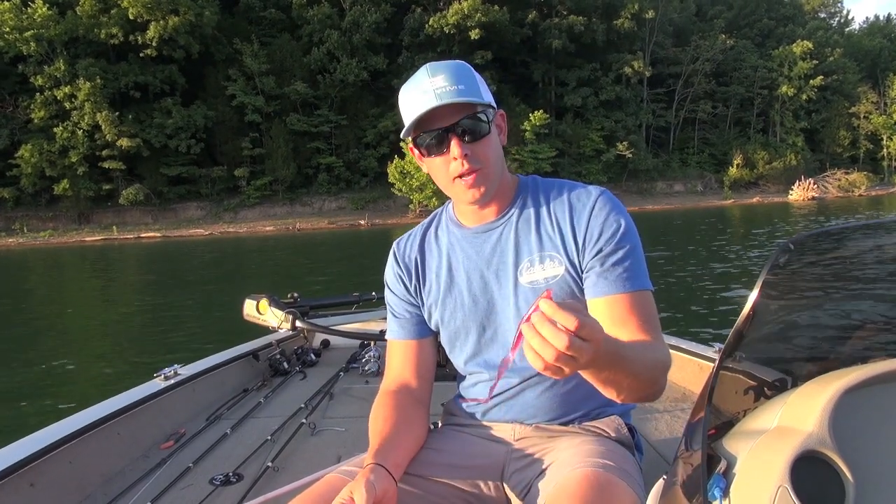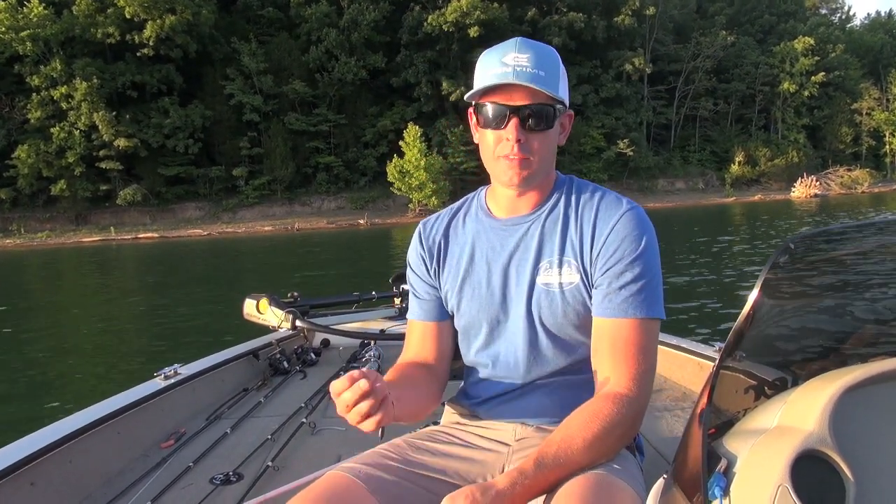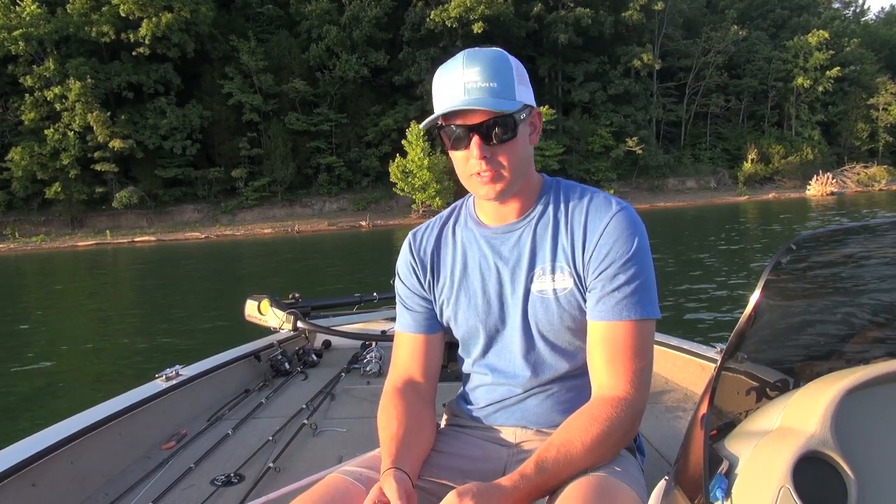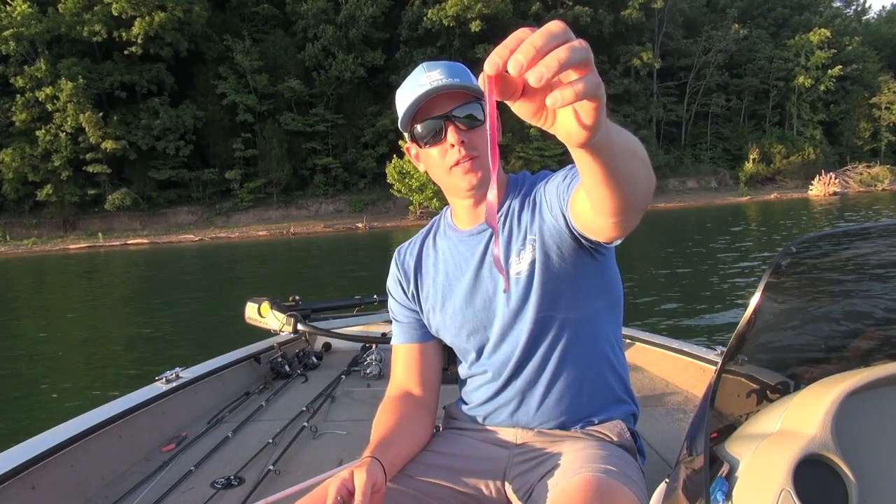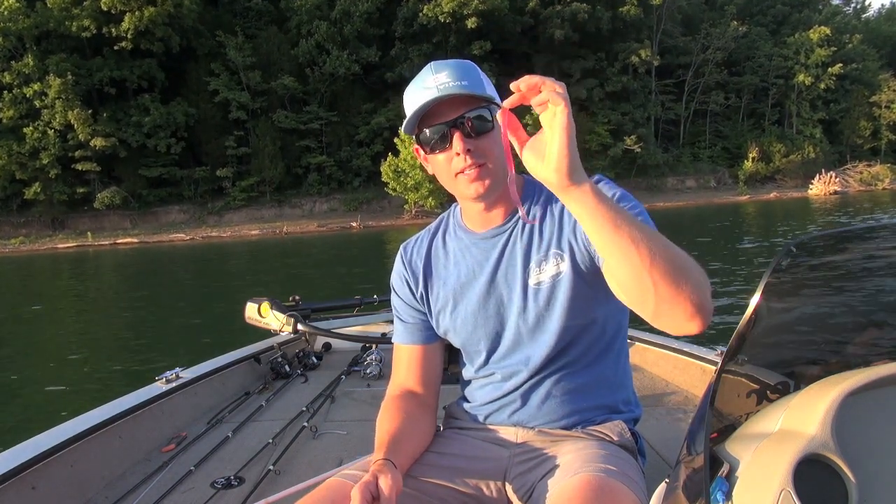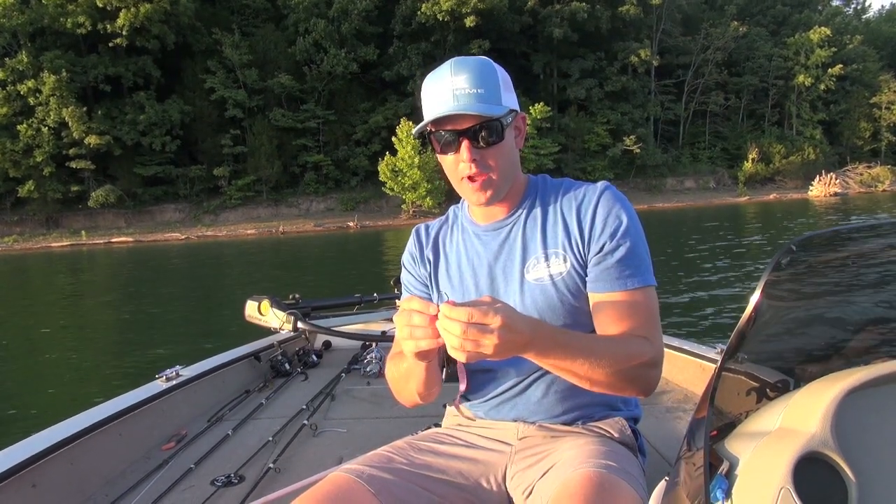There's nothing better. You can use a green pumpkin on a clear night. If you have clear water and a lit sky, you have a nice moon, good moon, use a green pumpkin, something natural looking. If you have dark skies, use a black and blue combination. Usually works good if it's real dark, no moon or not much moon. But if you want a good all-around bait that works on a full moon or no moon, use the old faithful purple. This will catch them in any conditions. It's by far my favorite.